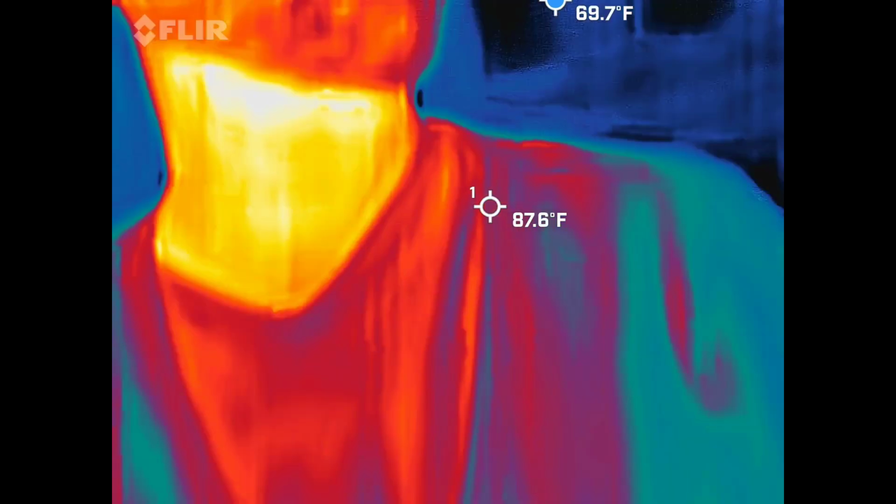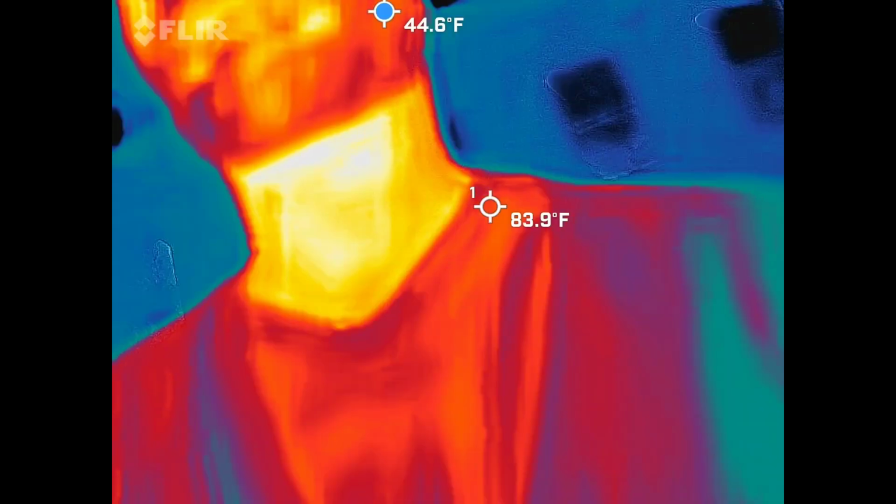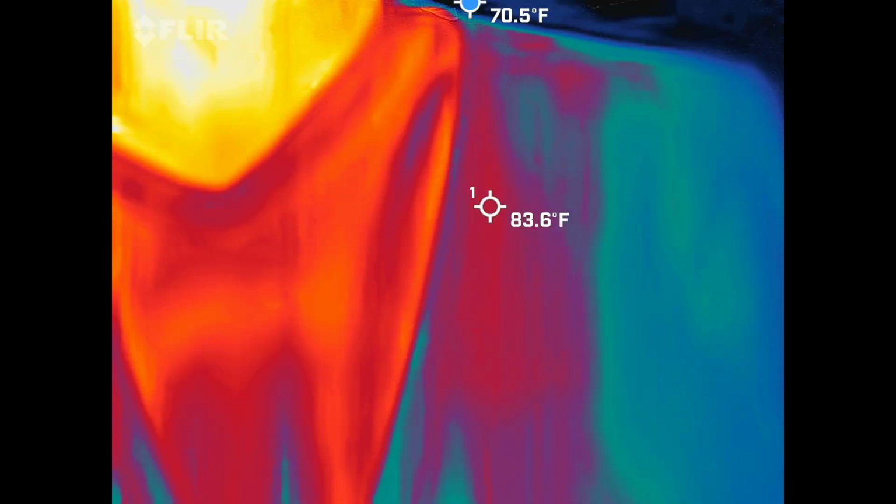Yes, exactly. Bridal parties, that's slays, just so you know. Like I said, half of them are drunk and wearing high heels. So with that, we're looking for blue and black. Those are the cold spots.